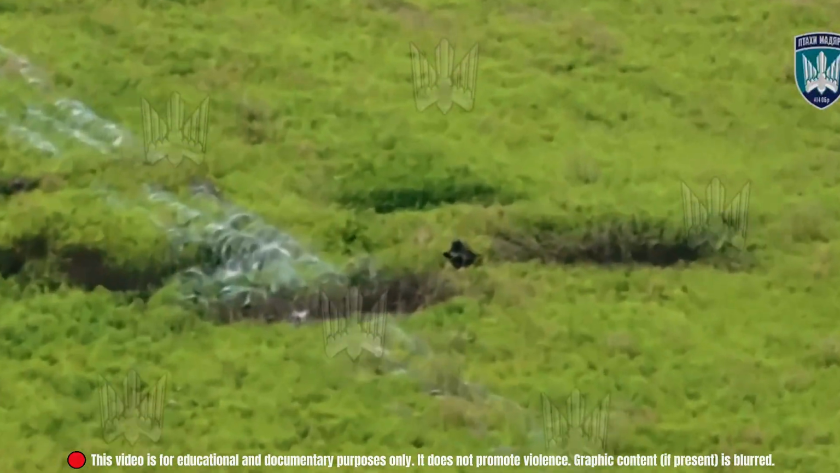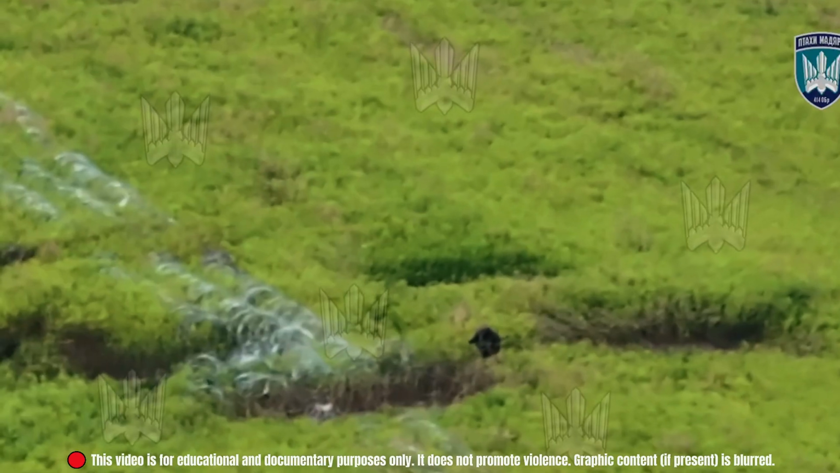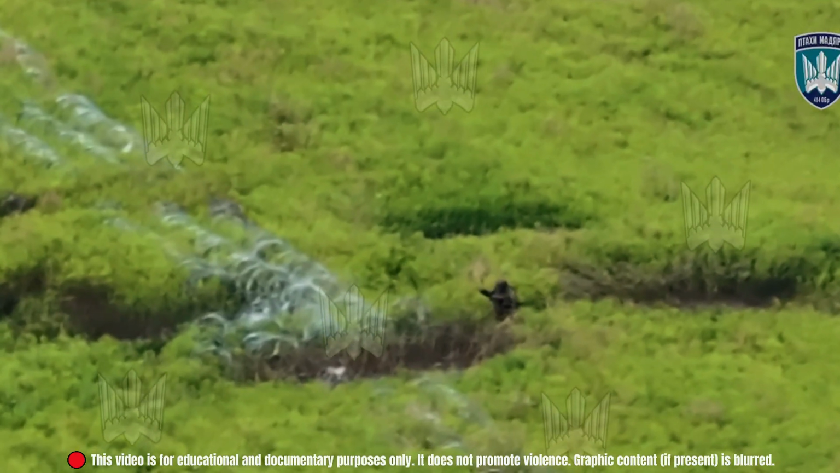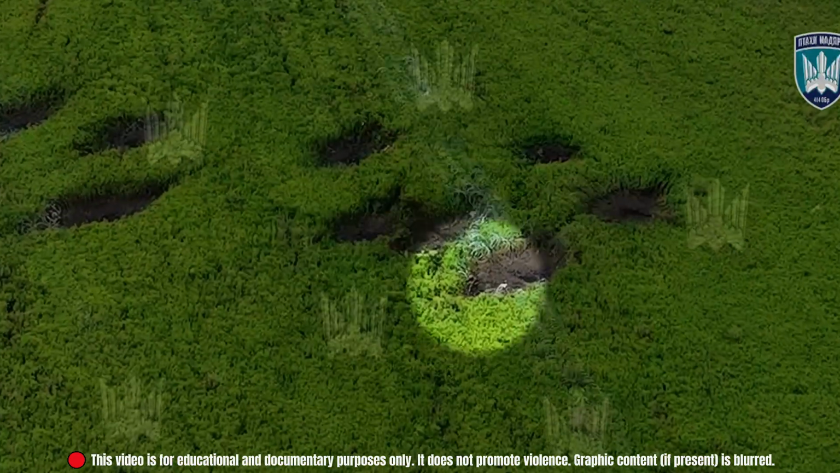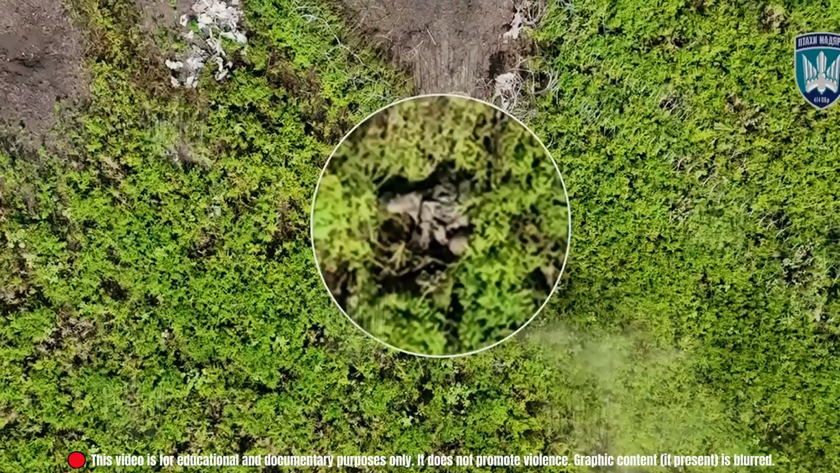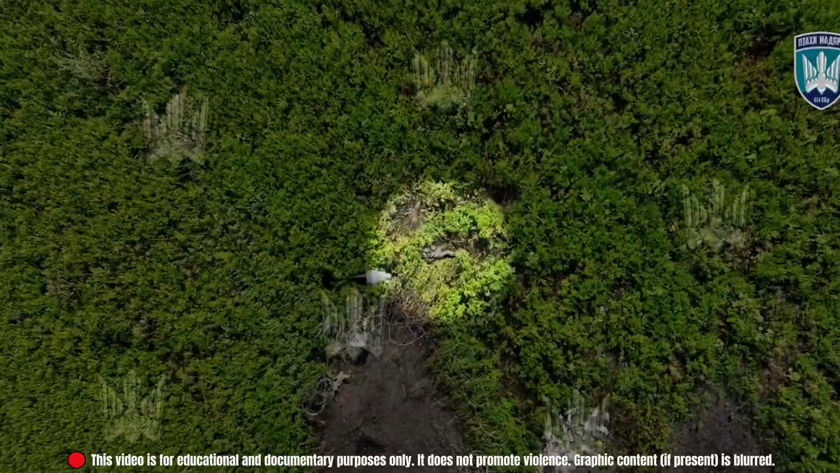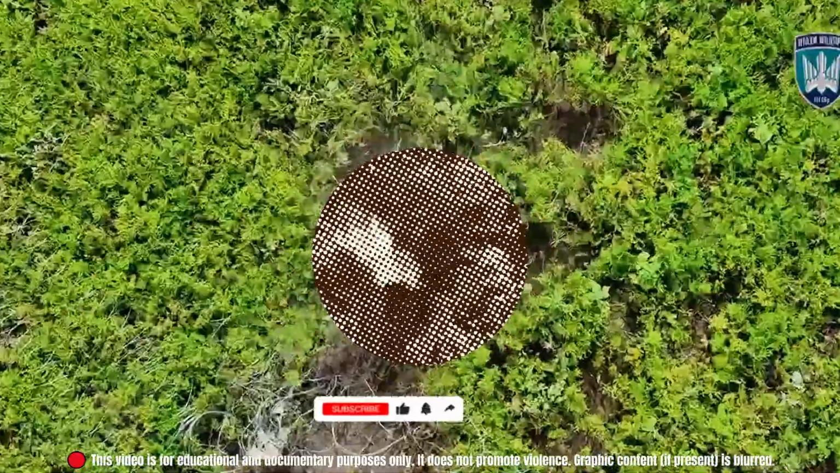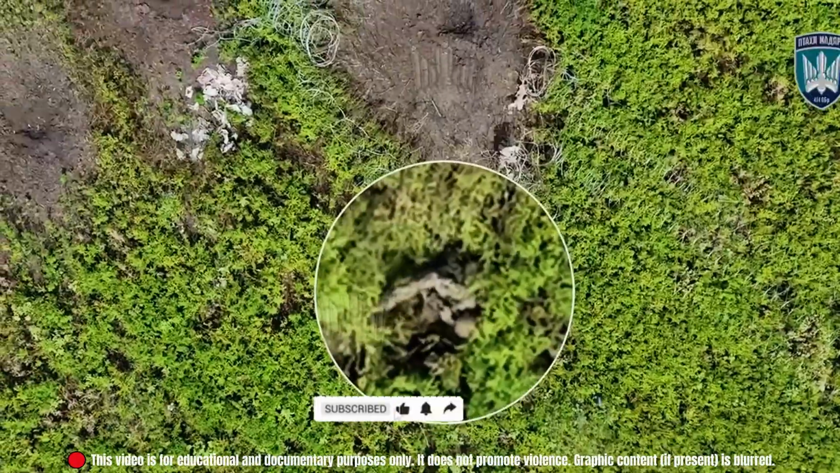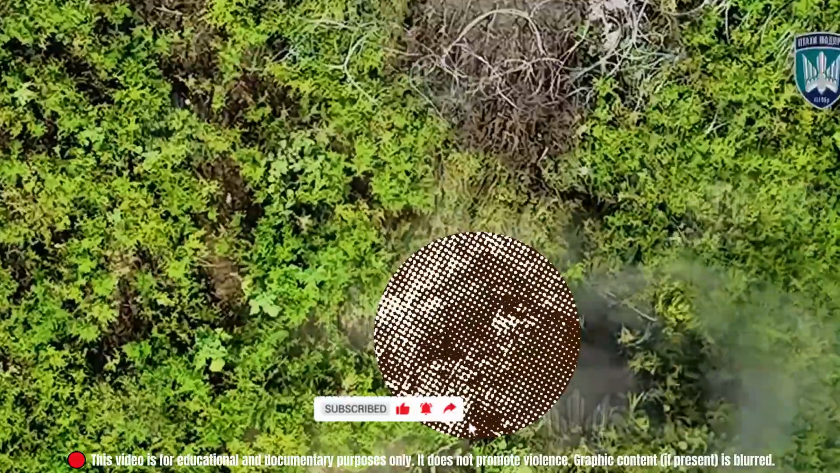Pokrovsk axis, midday. Thermal signature was detected near a dense green patch. One Russian soldier, alone. Ukrainian UAV operators from the 414th Brigade initiated a quiet approach. Instead of direct impact, they opted for a precision drop, minimizing structure damage and signal exposure. Detonation followed a short delay. Thermal camouflage is not enough against a fiber-optic FPV.